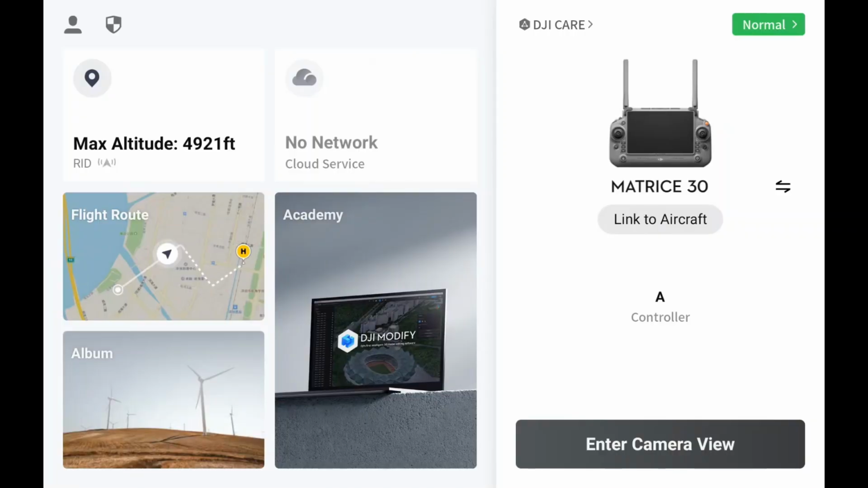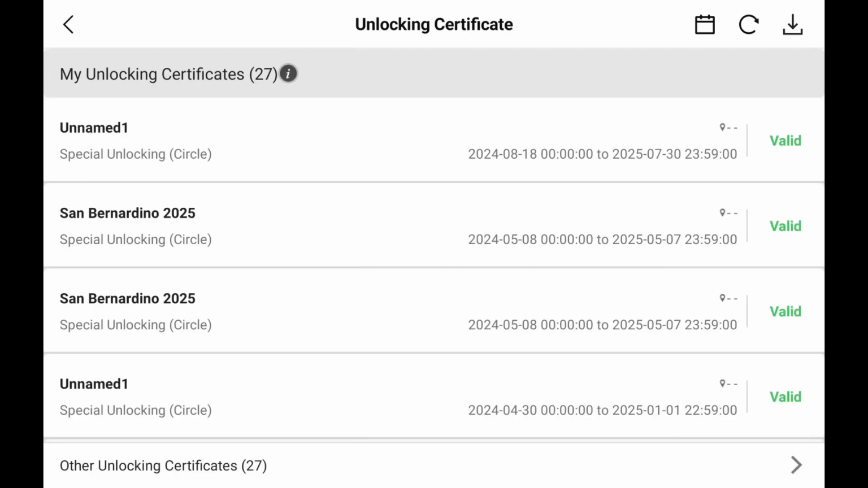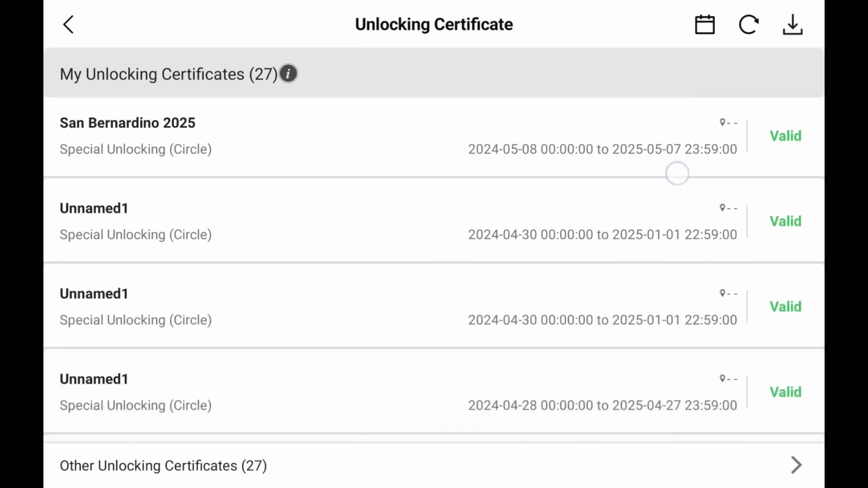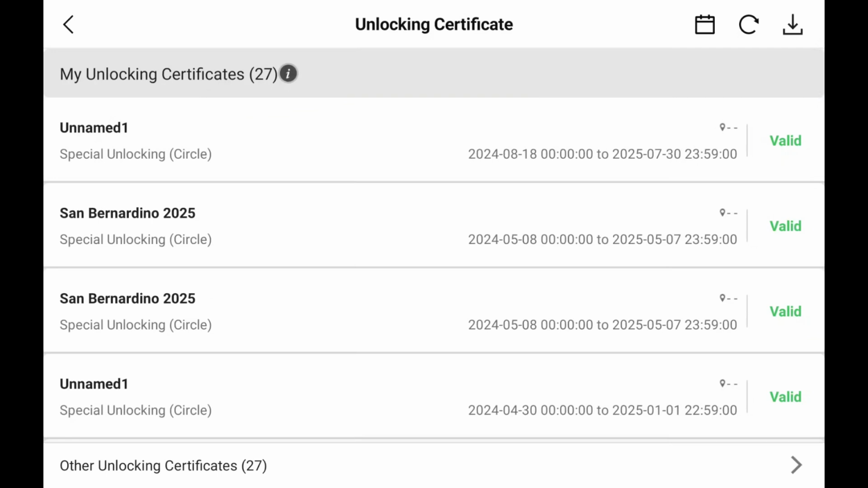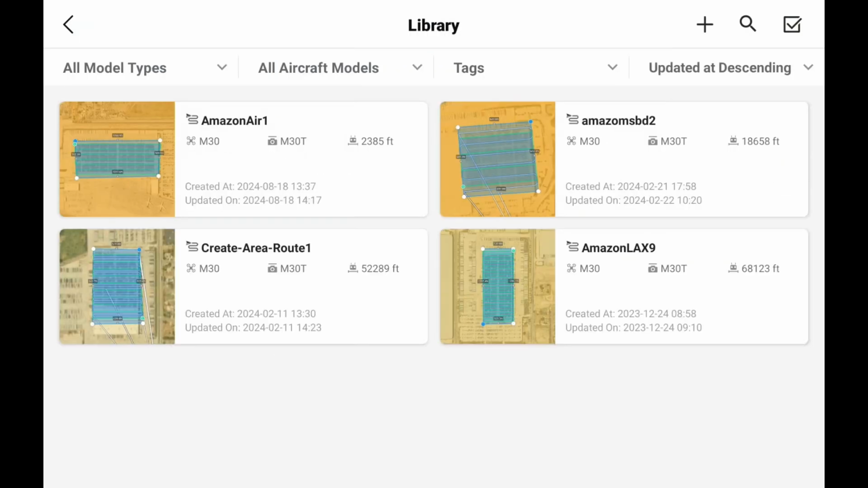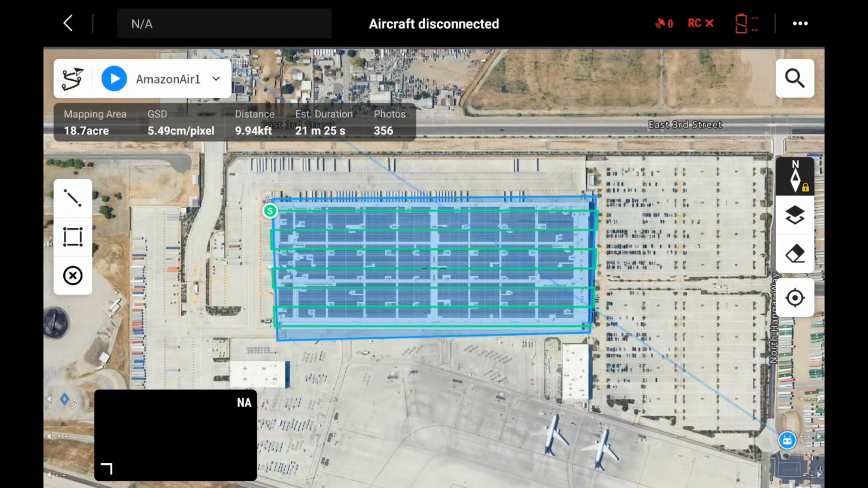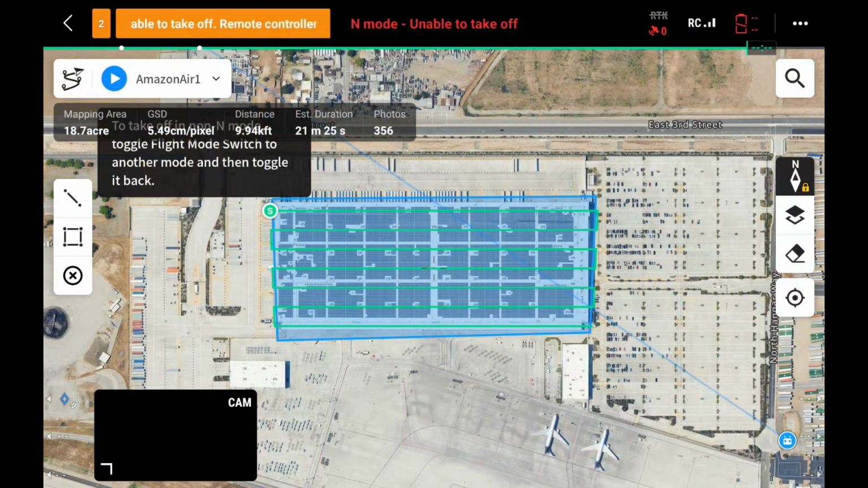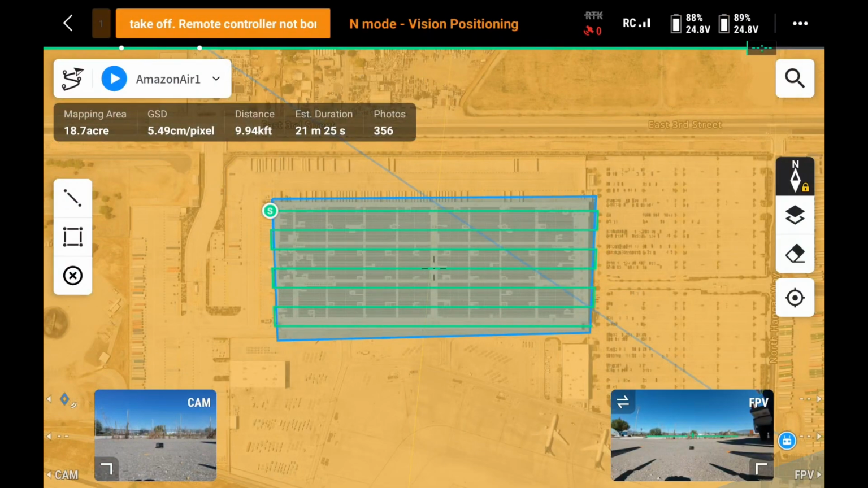So we're going to go through a few things. First, I'm going to check to make sure that my unlocking is good to go. It's valid, which I believe it is, not a problem there. We're going to turn on the aircraft. Now we're going to check on the site. And this is the area that I'm talking about where you need to be able to find out how to properly fly the drone itself.